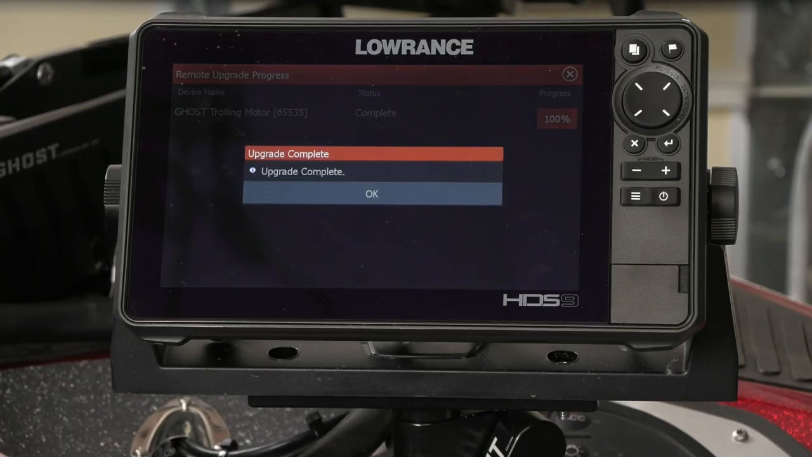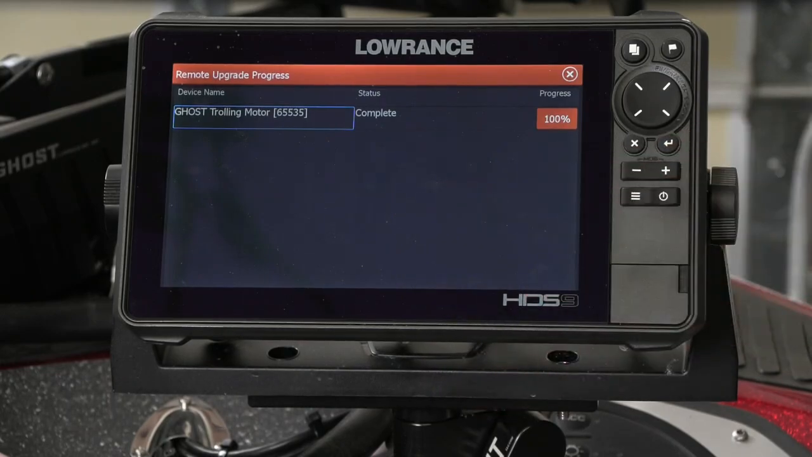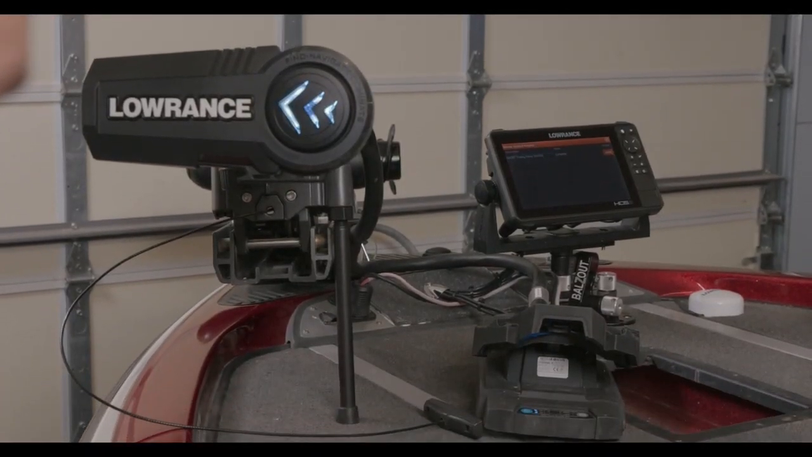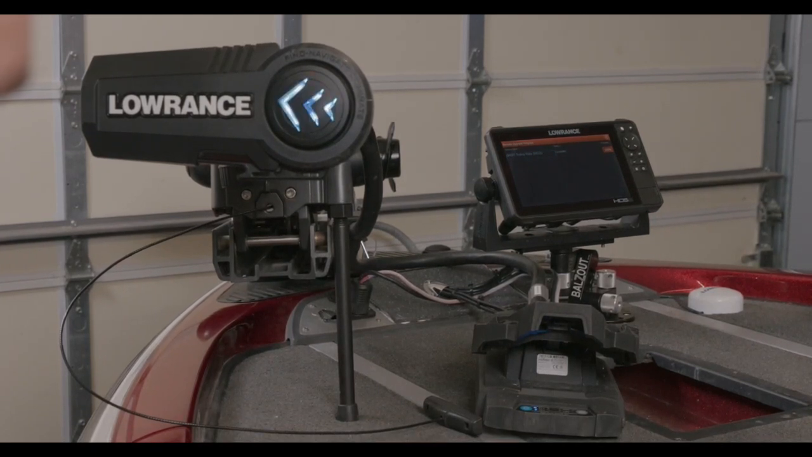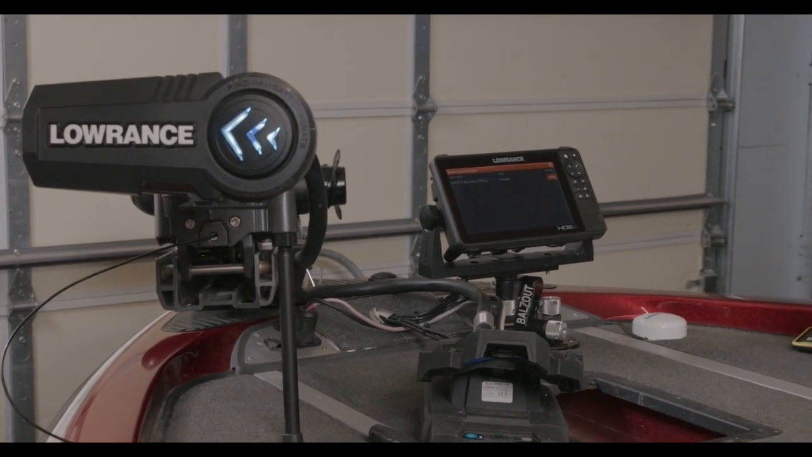97. So now it tells us that the upgrade is complete. I say OK on the screen, but now if you look at the foot pedal on the trolling motor, you can see the 36 and the 24 volt flashing really quickly back and forth. And if you see the head of the trolling motor, you should see the blue light up there flashing. It's a process that takes maybe about 5, sometimes 10 minutes for all that information to be processed from the foot pedal to the trolling motor.